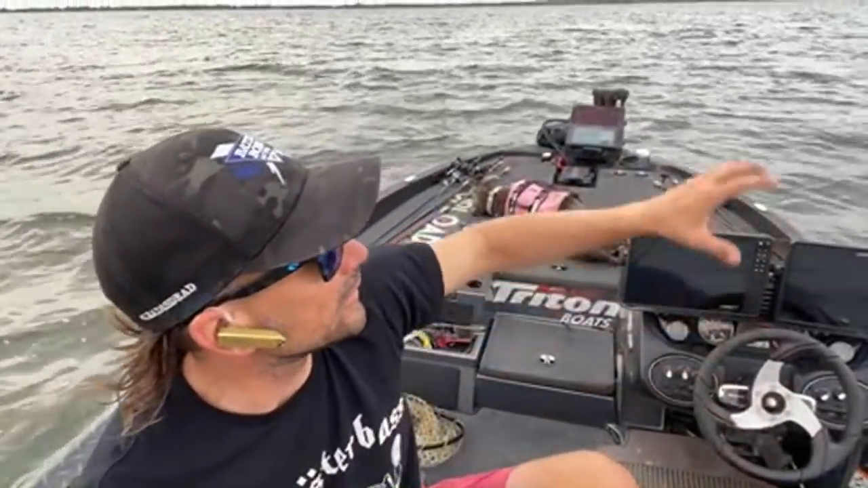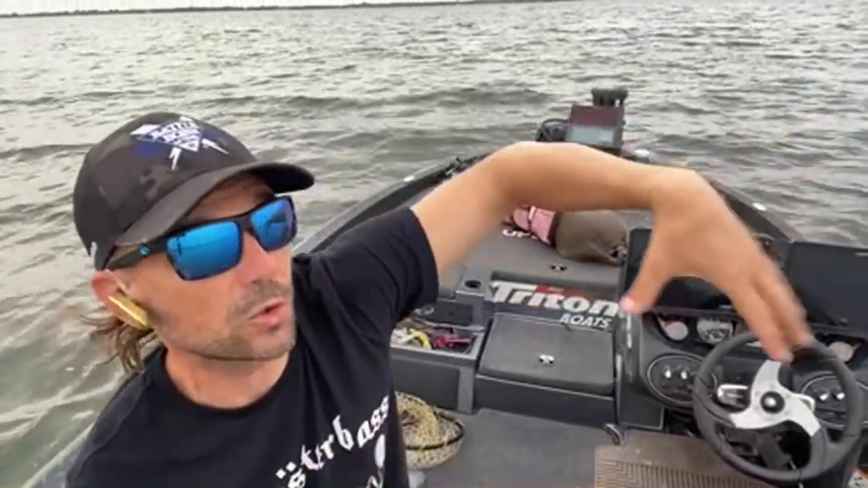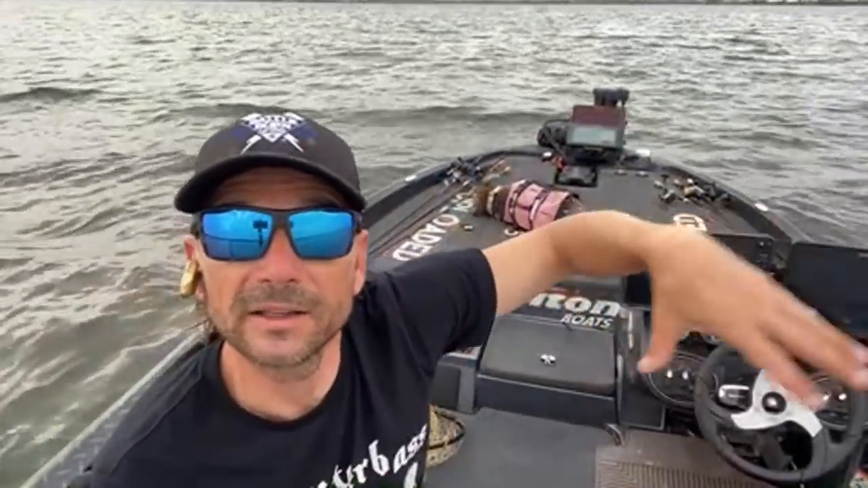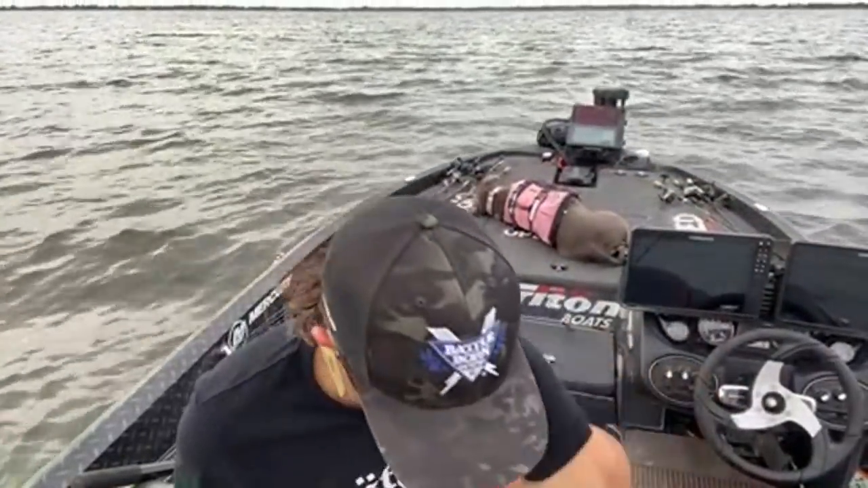These guys aren't 5 and 6 pounders, but there's a small little pot of fish that just shows up, and they school around the pile. The fish aren't actually in the pile. So they're kind of scattered around, but it is what it is.